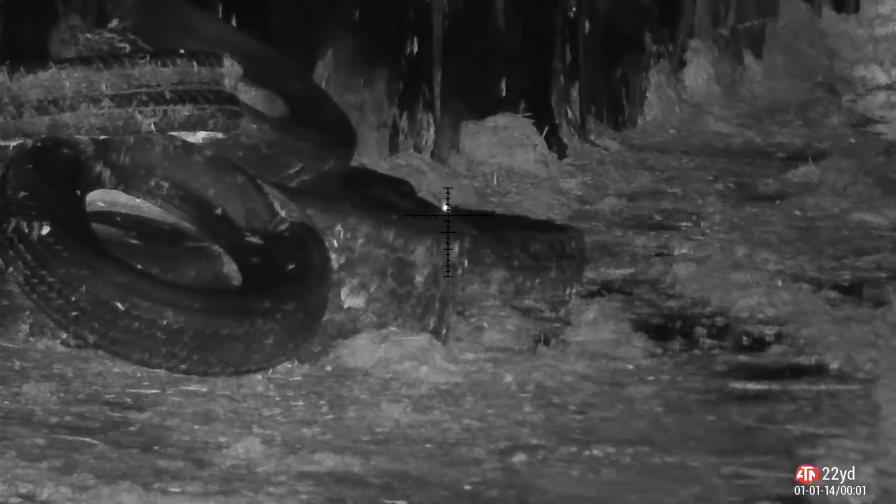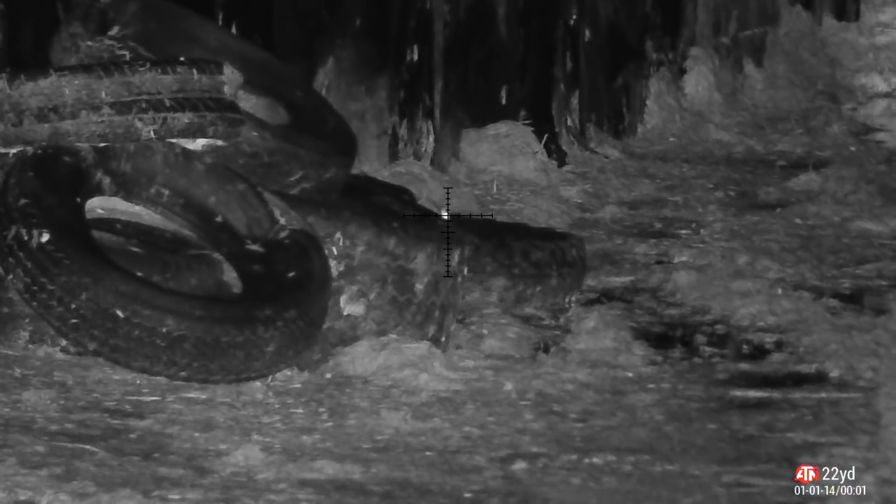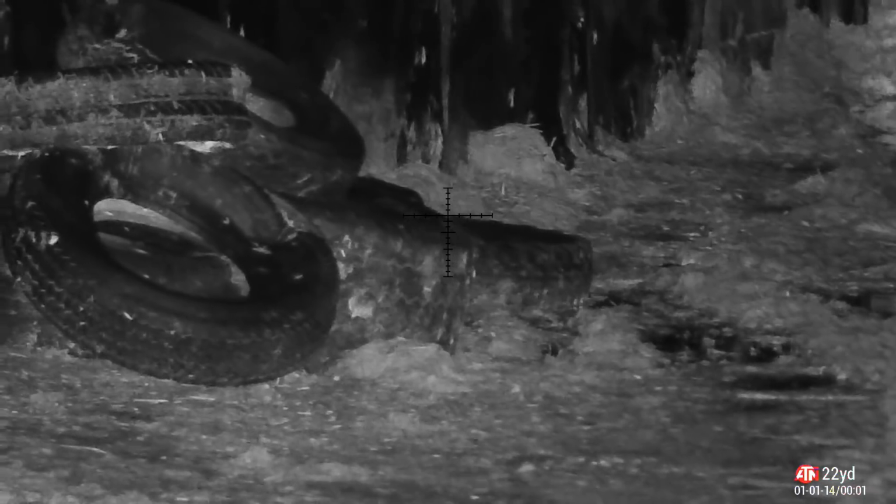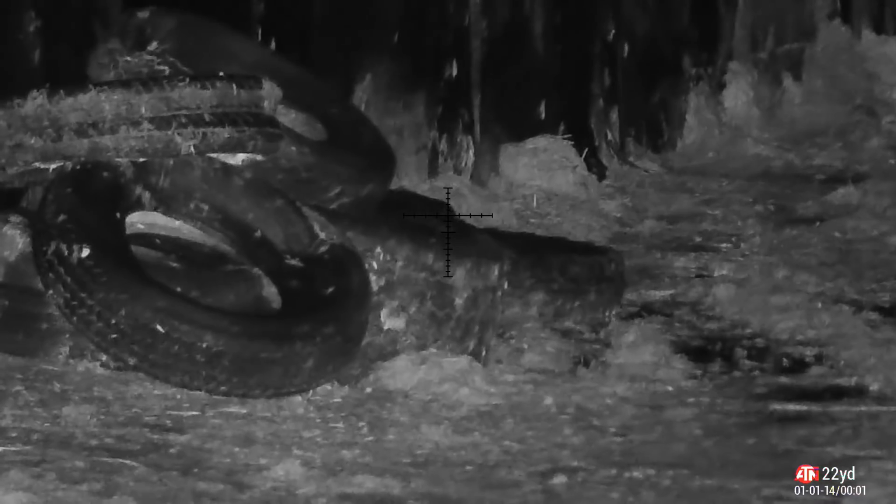And here we go. Another one. Come on. Not sure what happened there. I probably pulled the rifle. Wasn't the gear. It was just a crap shot, to be honest. This one's a different story, however. Sticks his head up above the tyres just too far. Well up. Straight down.